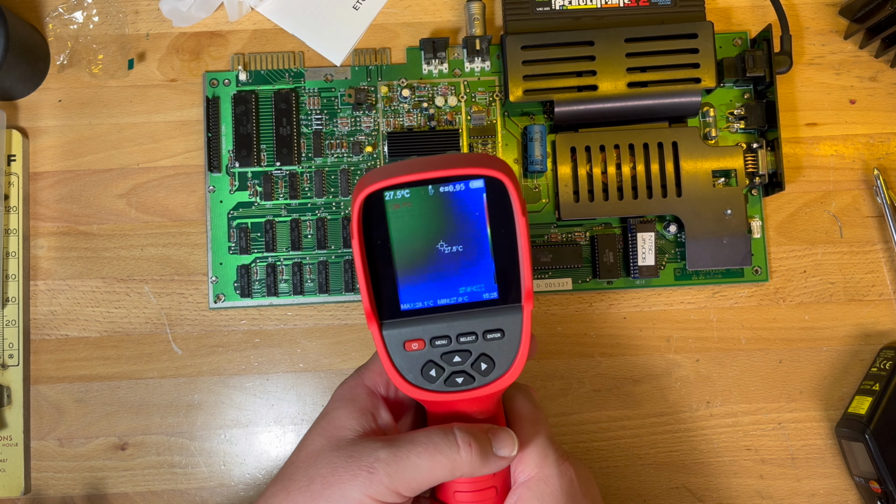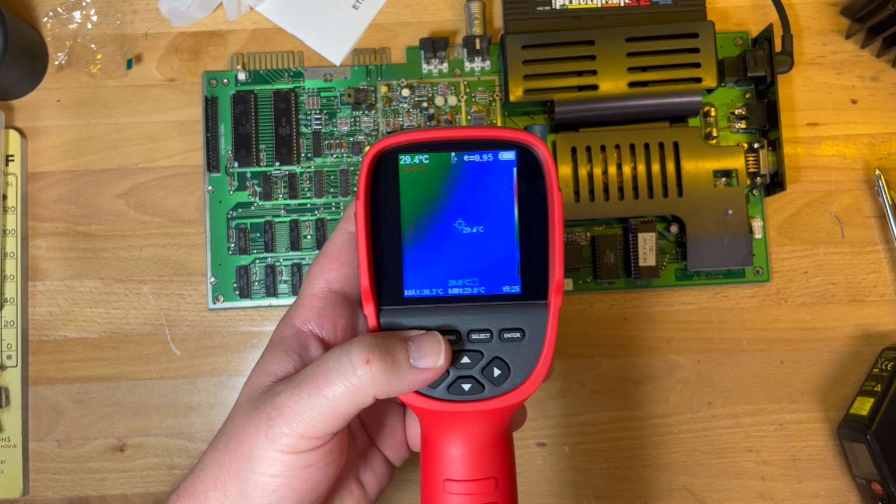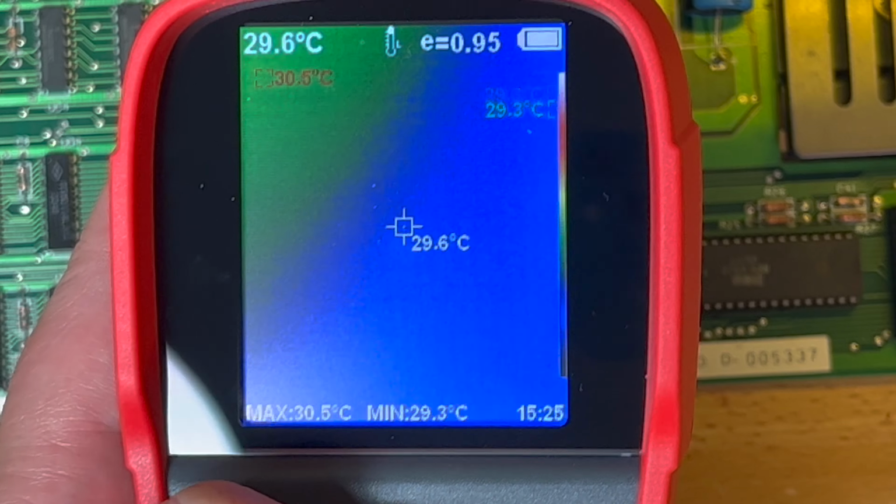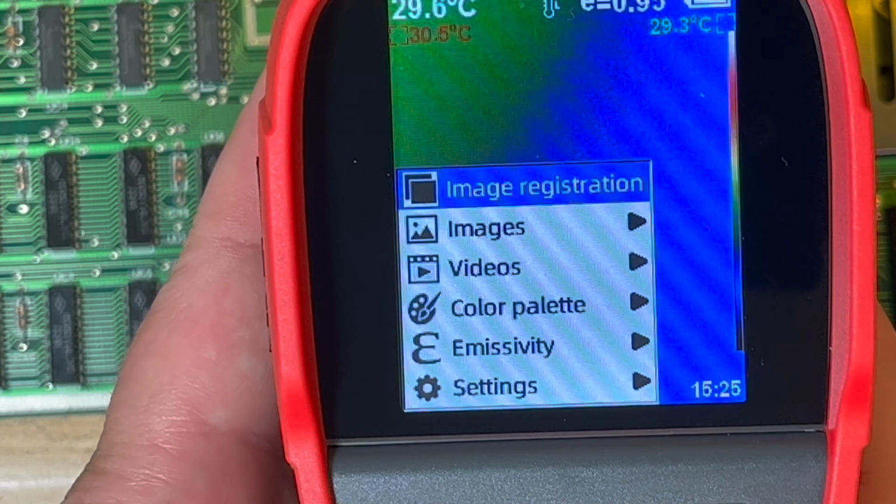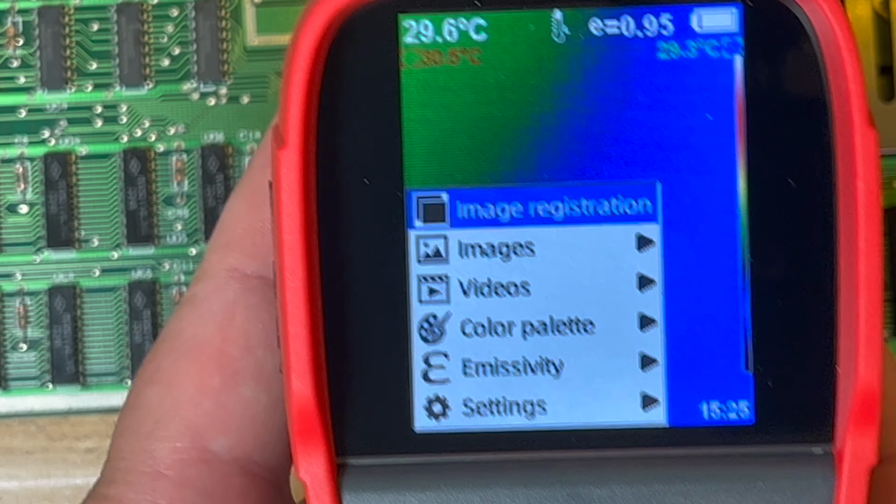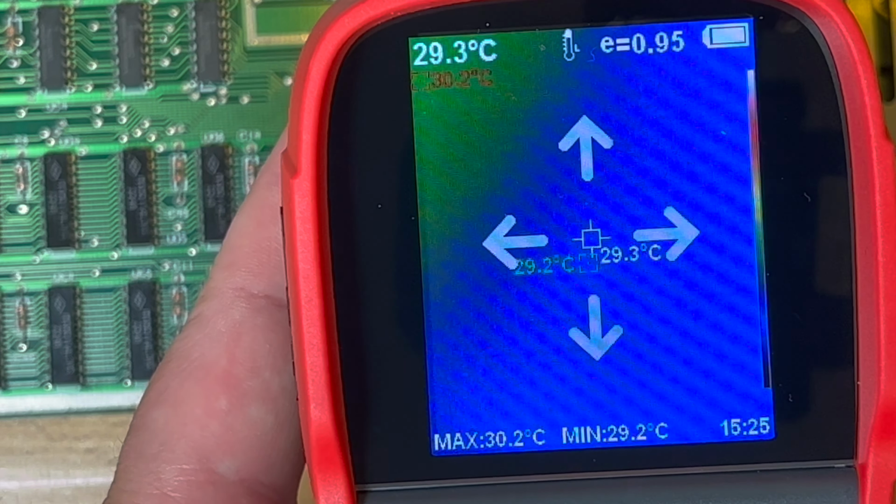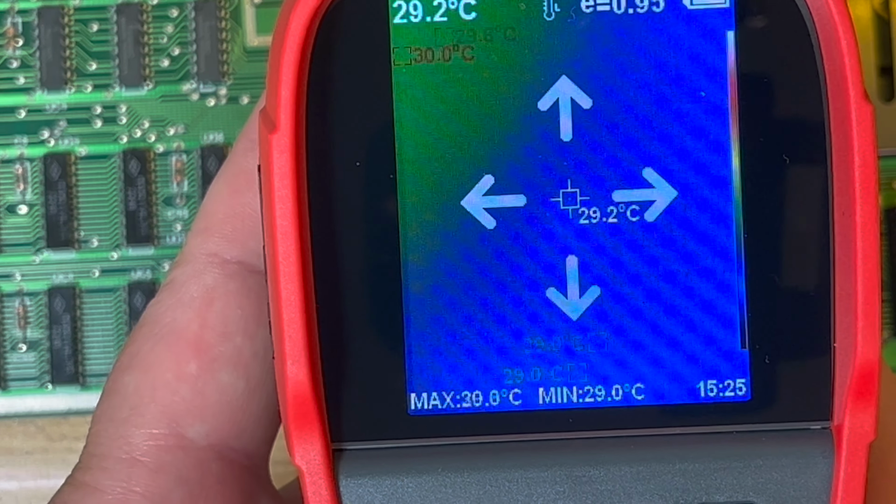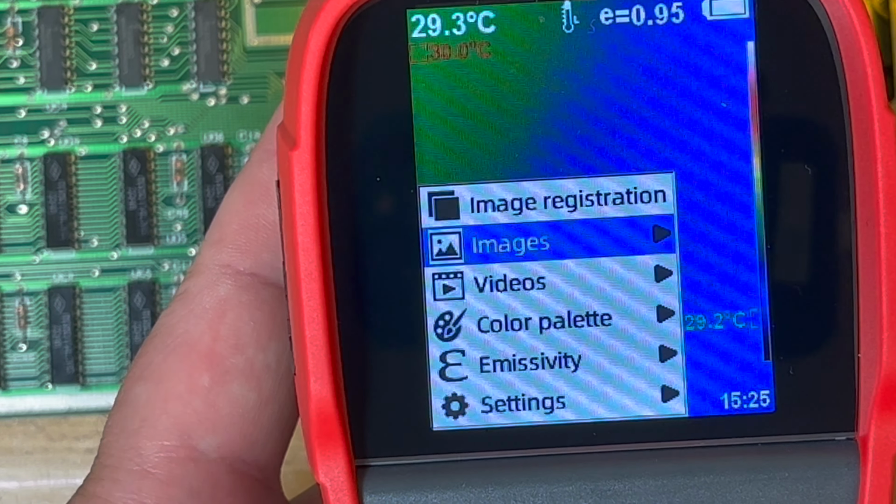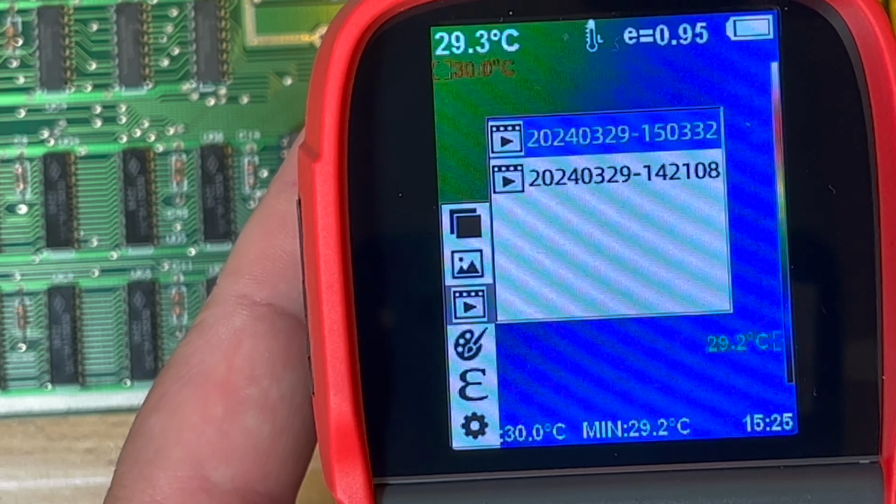Before we go, I forgot, let's have a quick look at the menu. So let me zoom in a bit. So that's the on off, so press the menu button. What have we got? Image registration, not sure what that is. Select. All right, I'm going to have to read the manual for that. Enter, and let's go back to menu. So images, obviously that shows what images are on there. There we go, we've got two videos on there.